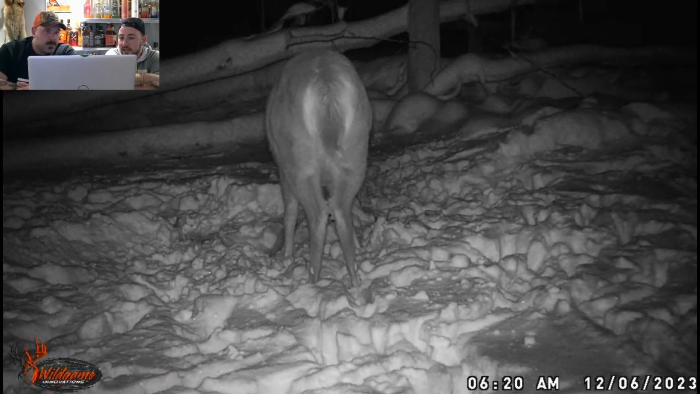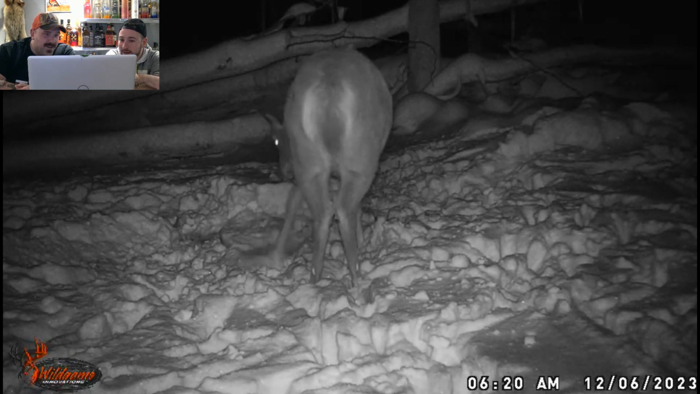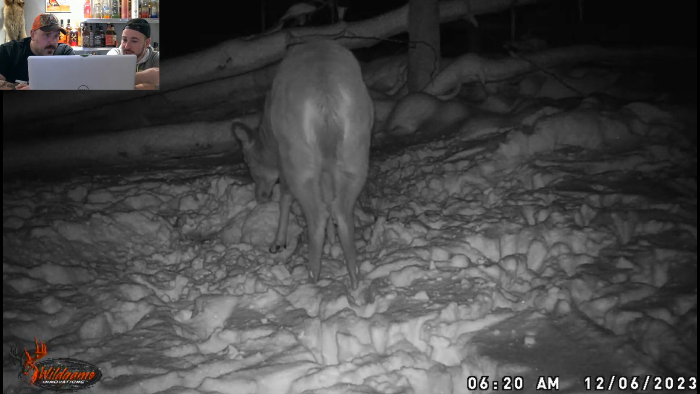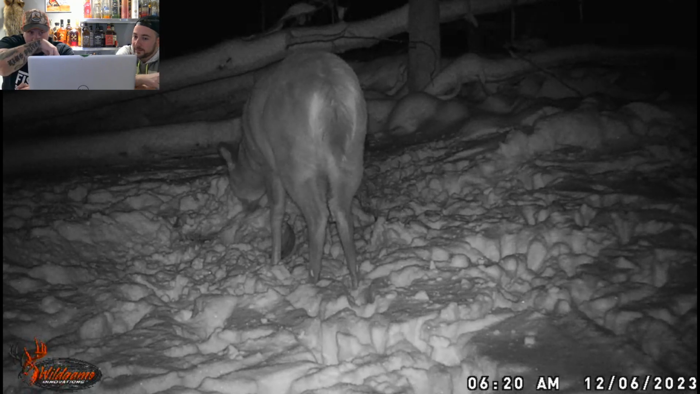Oh, look. You actually see it. That's a pumpkin. Oh, there we go. Look, it's taking out the inside of the pumpkin, because I guess that's the part I thought they would eat, not the outside shell. The inside. Was there all snow in there? Yeah, it was packed, compacted. Look, he's pulling it out.